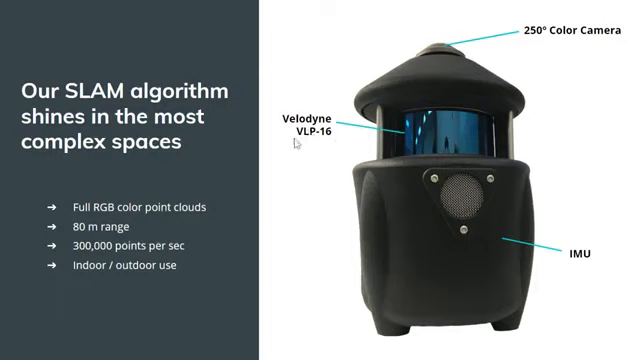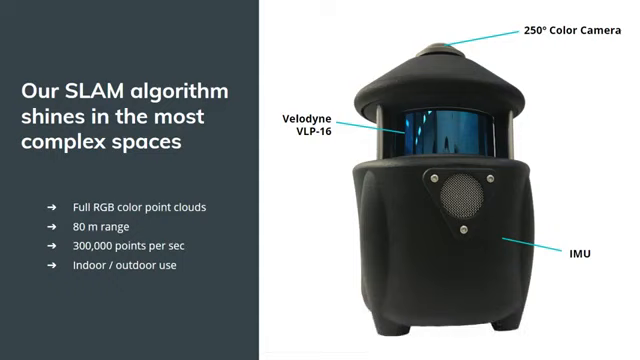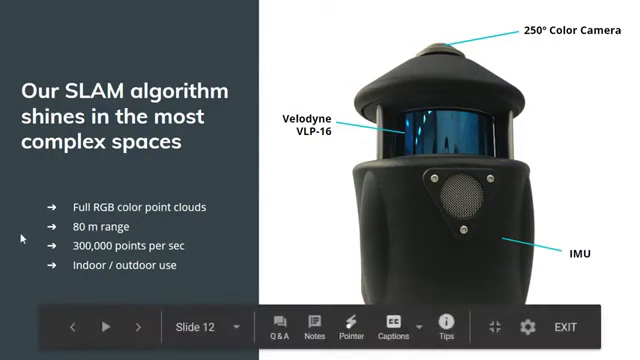We also use the Velodyne VLP16 as our LiDAR, so that's what shoots out the lasers and captures the points. That has a 30-degree field of view vertically. So you have a cone coming out from the sides of the LiDAR. And you also have an IMU, and that tracks motion. So together, the color camera, the LiDAR, and the IMU is what feeds into our SLAM system and allows you to move fluidly through a space. The range of the LiDAR is 80 meters. It captures at 300,000 points per second.